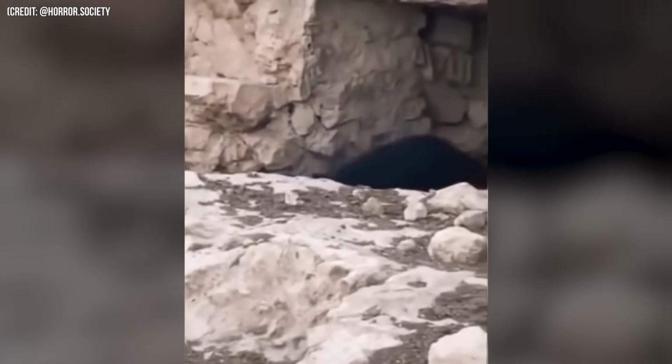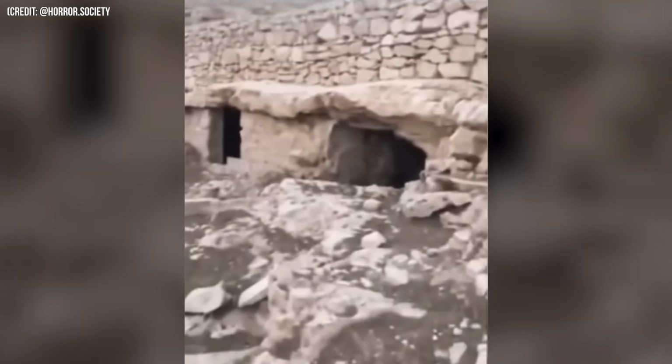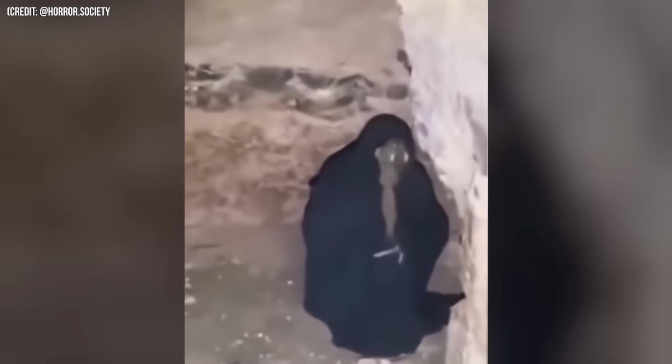Number 25. Spotted in an abandoned area, this woman claimed that she was a witch and asked the people filming her not to come near, or she would cast a spell on them. But of course, the men were not gonna stop. They kept following her, asking her to show her face, tell them how she lives, what she eats and all. The video lasted for a few minutes before the men gave up and came back from that place.